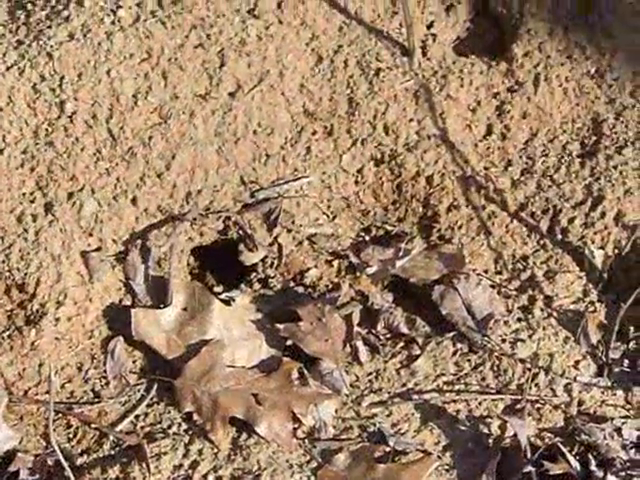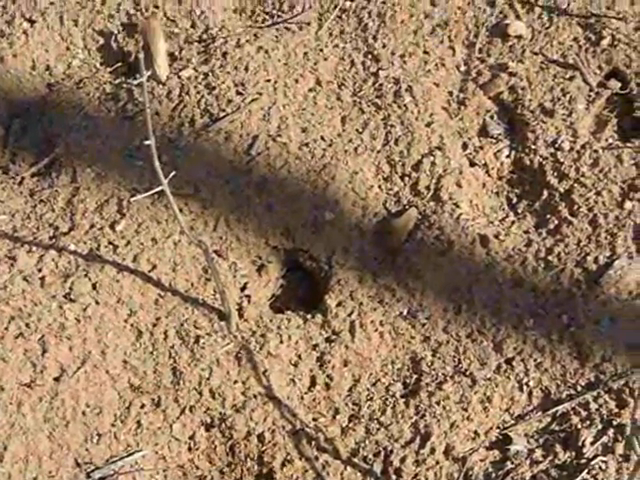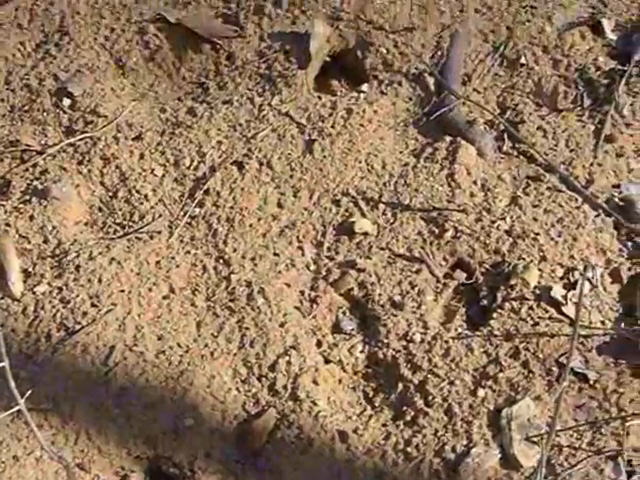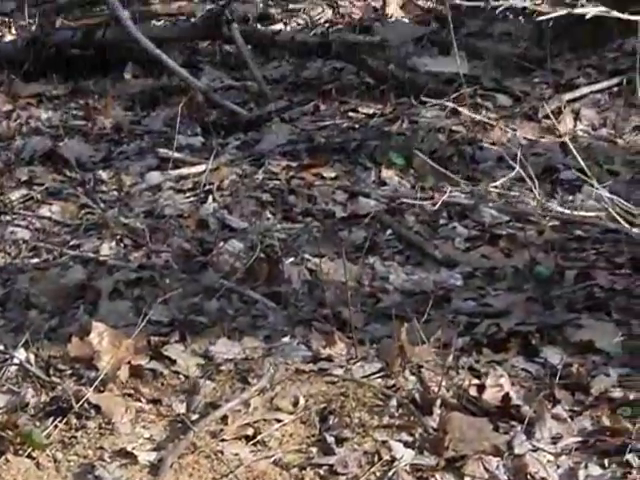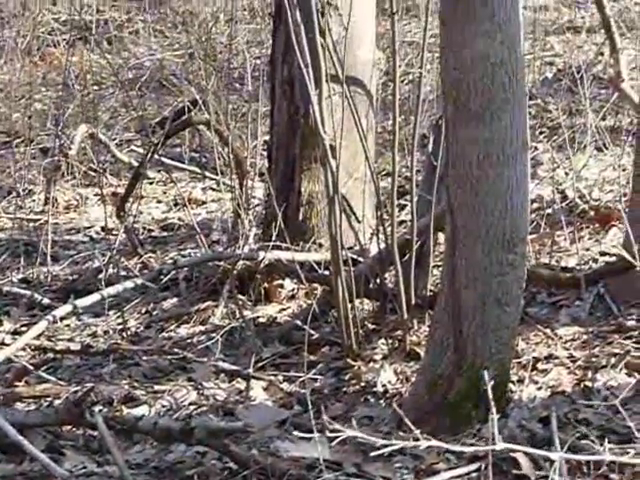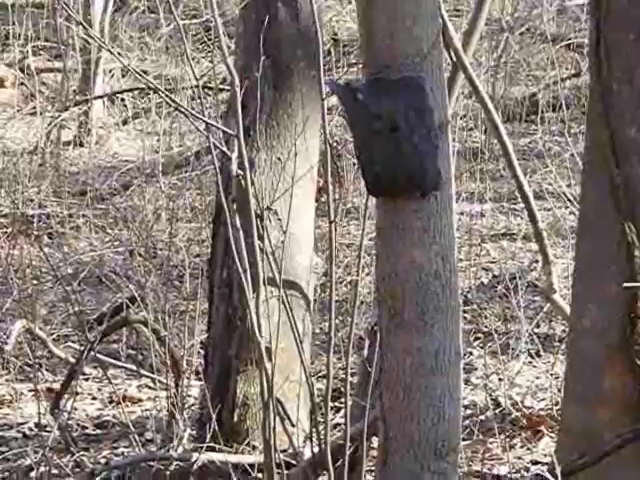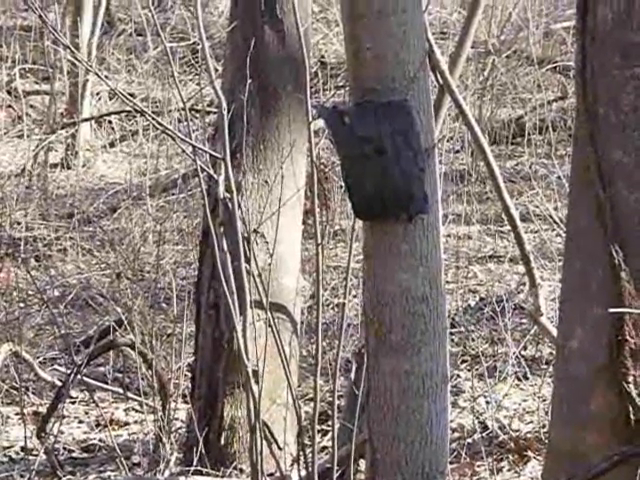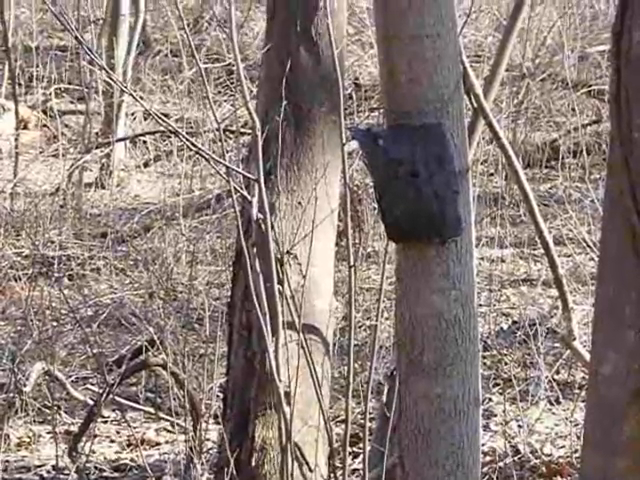Well, there is a small set of deer tracks here. It's kind of funny. Looks like he walked right up to the camera. So might have one of those face-to-face shots. Sometimes they can smell the scent on the camera and they'll come right up to it and sniff it.